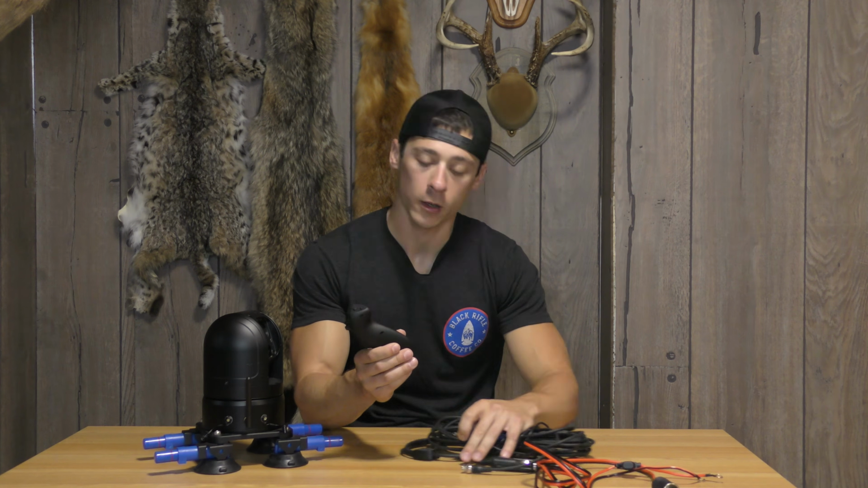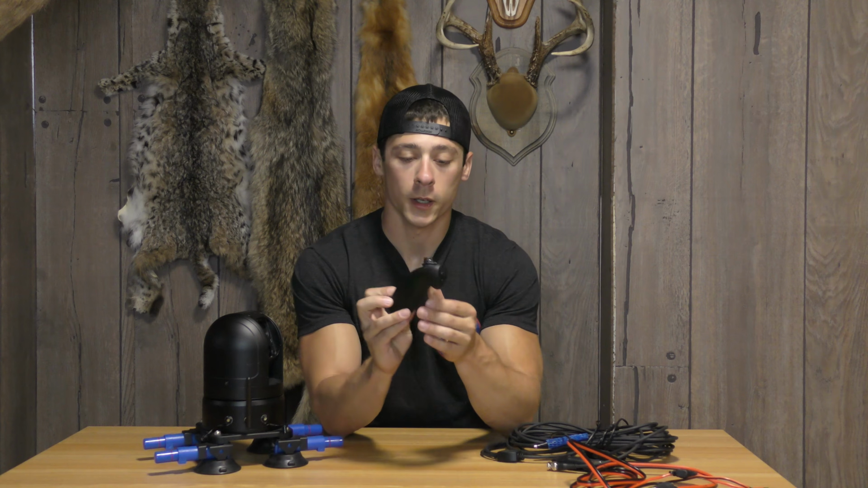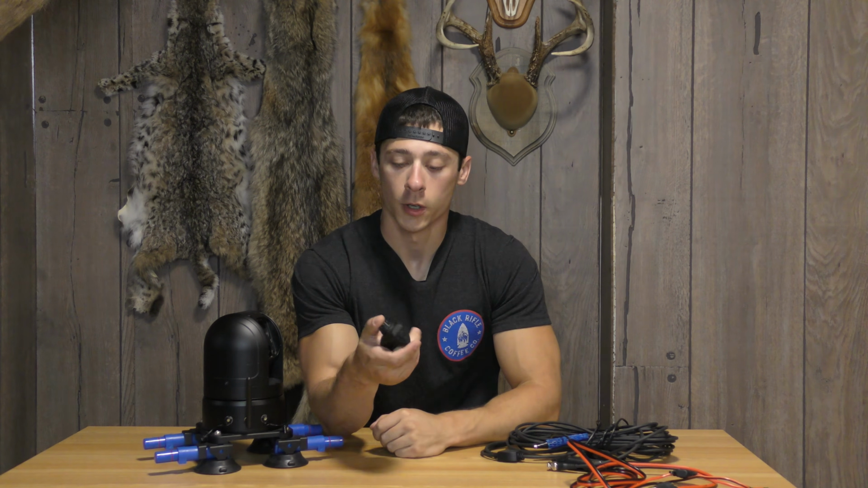The joystick is detachable, so you've got a quick link here where you can take this off, and now you've got your joystick. It's a simple one-hand operation, so you can manipulate the actual joystick part with your thumb. The response time is really good. It's pretty quick, so it's something that you definitely want to spend some time getting used to, but a little bit of motion on this thing goes a long way.